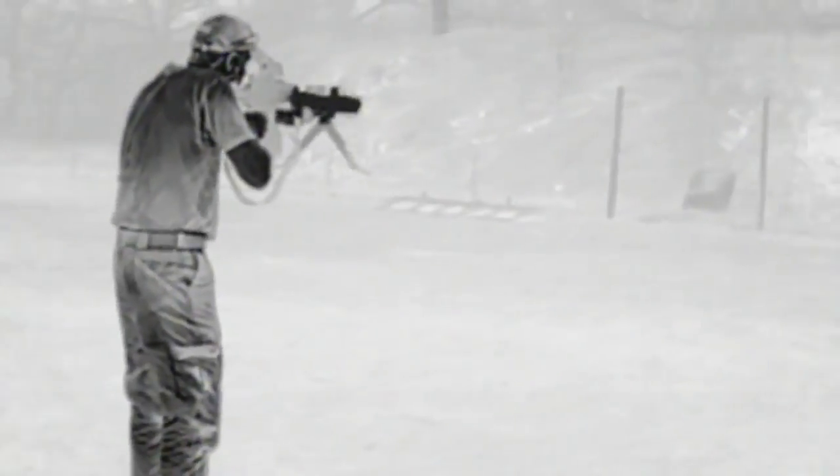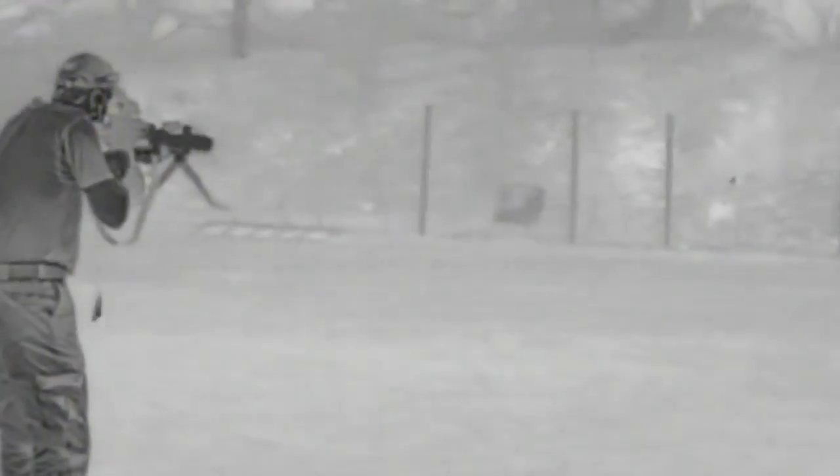Yeah, and what's crazy is we were talking about putting a thermal on it, but the thing weighs like 30 pounds. Even though it's a lightweight version, the Lima has a shorter, lighter barrel and a lightweight stock, it's still a heavy gun, and to fire it from the shoulder is not an easy task. So what we wound up doing is using a D-ball, and I was using night vision.